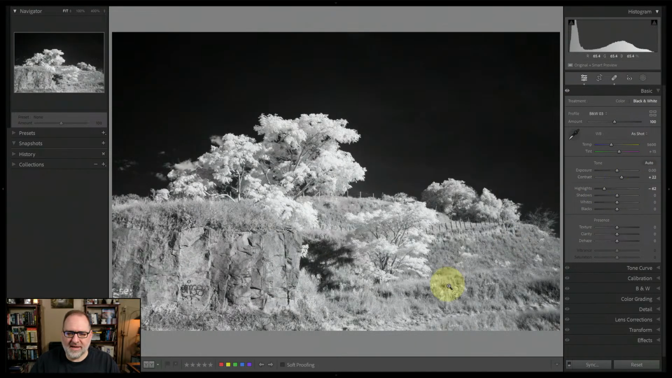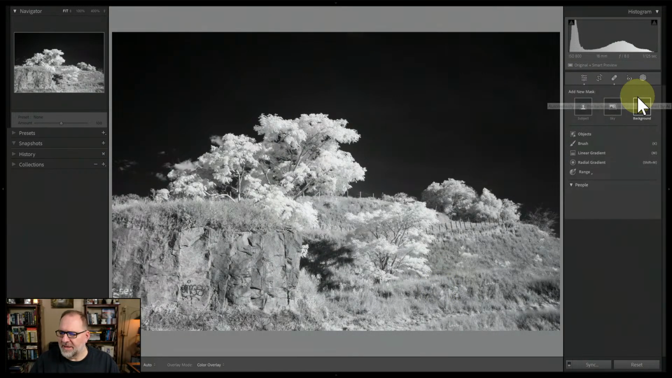And then the one thing that I would say there was probably more masking or maybe some other work that was done in different areas to create more contrast in specific areas of the image. One of the areas that I would do, and I think there was a little bit of this done in Charles' version, is to really bring out some contrast in the granite.